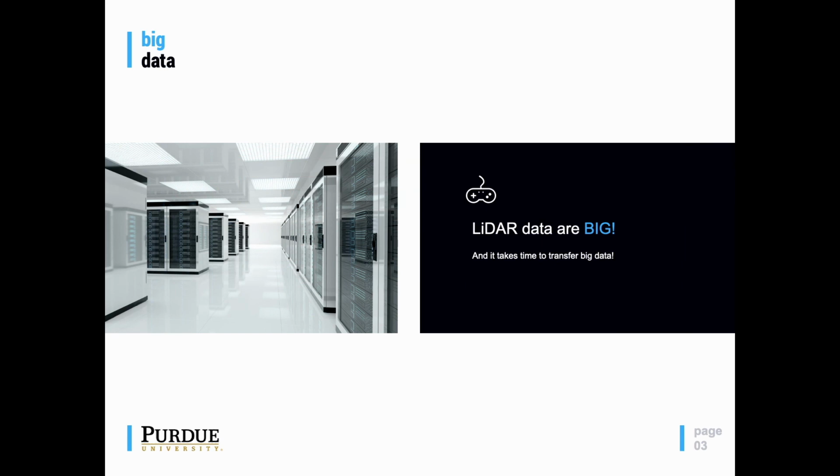Even though LiDAR data can provide unique information that other remote sensing techniques cannot provide, there are several issues we need to consider to fully take advantage of this extremely valuable information. First, LiDAR data are big. Indiana finished 2 statewide LiDAR data collection cycles so far, and the first cycle was between 2011 and 2013, and the second cycle was between 2017 and 2019.